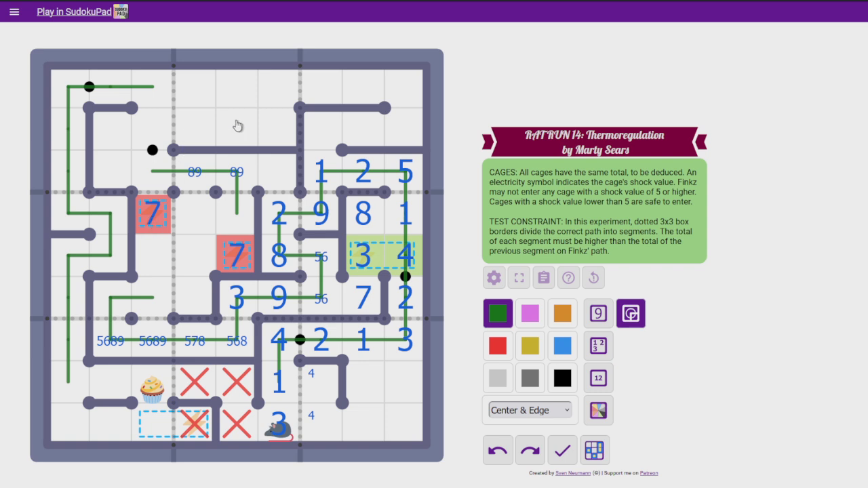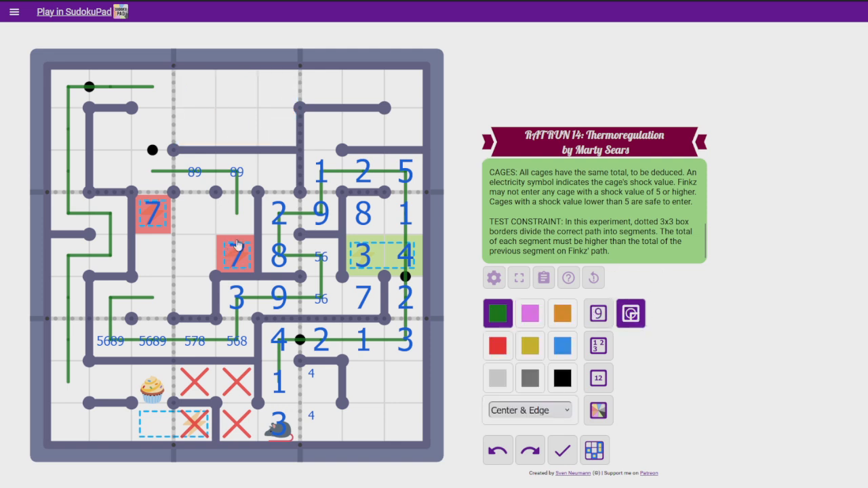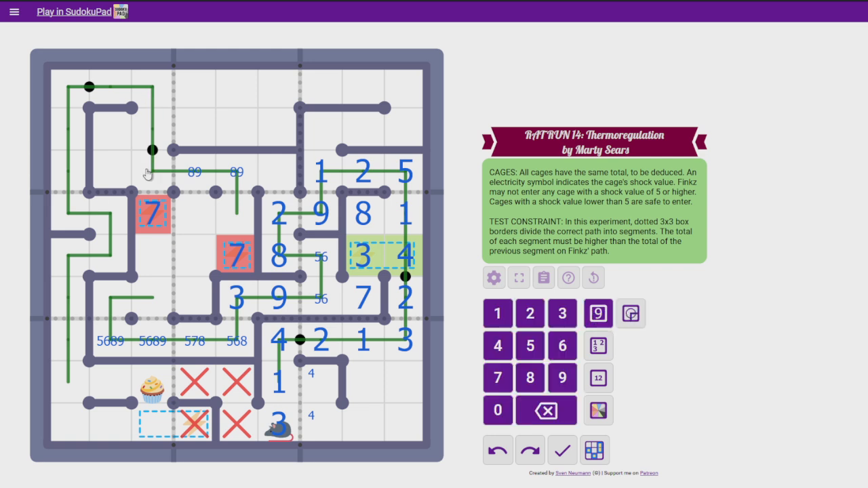Okay, now what I'm wondering is, must there be a segment in here? Because if there isn't, that means this segment connects there, and the minimum amount of cells now in that segment is 7. Their minimum would be 28. Yeah, that's fine, actually. So then this could be 29, this is 30. That's fine, can't disprove that yet.